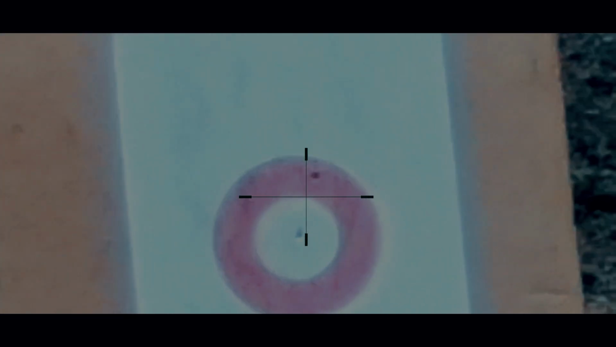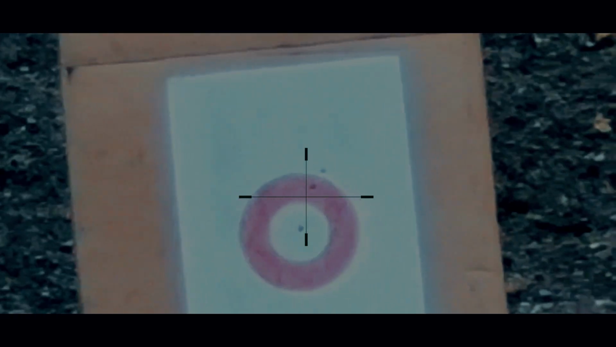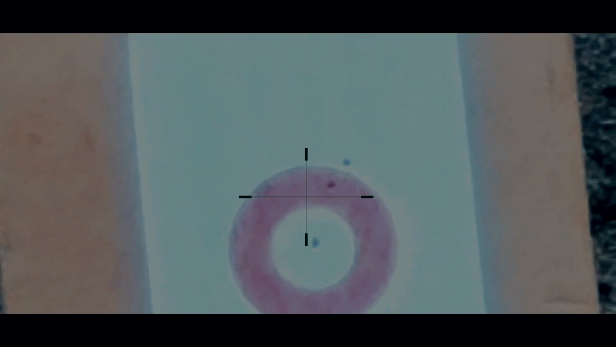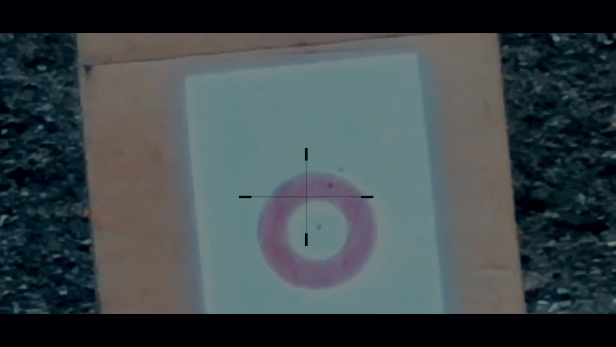I'll just put one more shot through and actually see how this thing groups. I have not shot this in years. Back that off a bit. Oh yeah, that's okay, it's just above it.